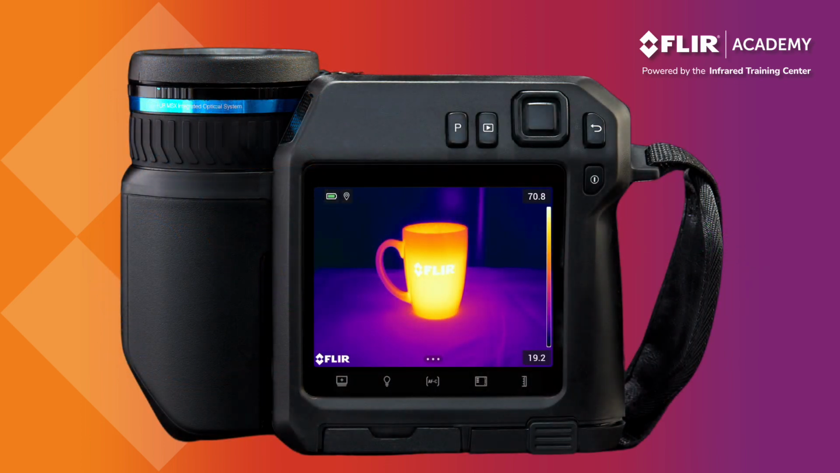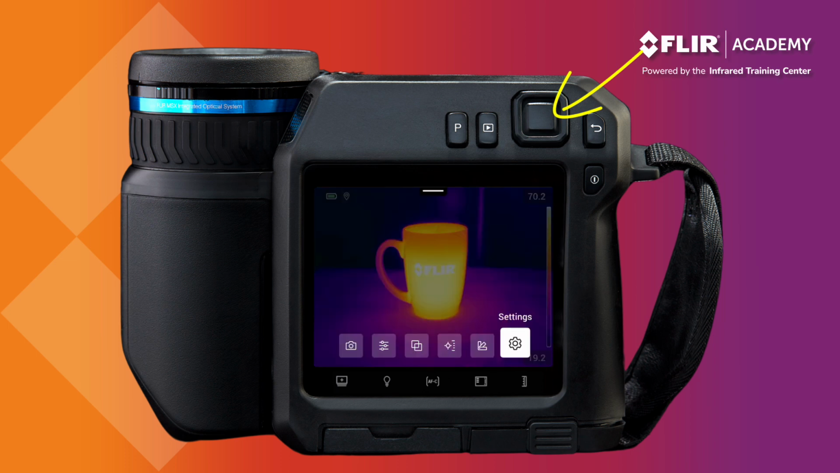Let's take some time to explore more of the camera's features and the various settings that you'll want to configure. Having the correct date and time entered into your camera is important for proper documentation and record keeping. These values are tied to each file when you save a thermal image and cannot be changed afterwards. To set the date and time, navigate to the Settings menu using either the touchscreen or the navigation pad.